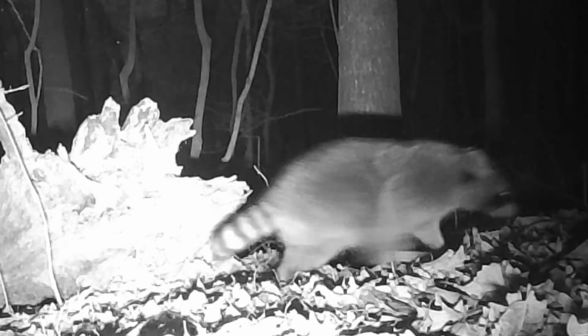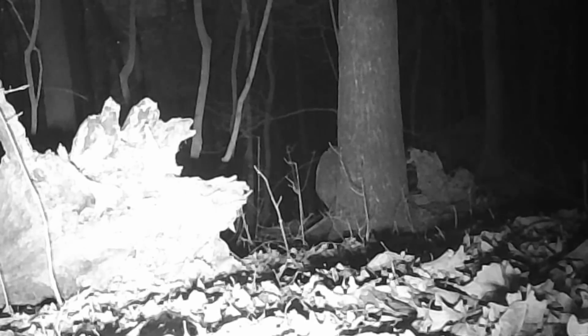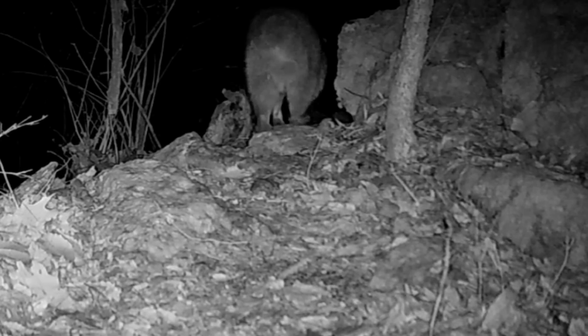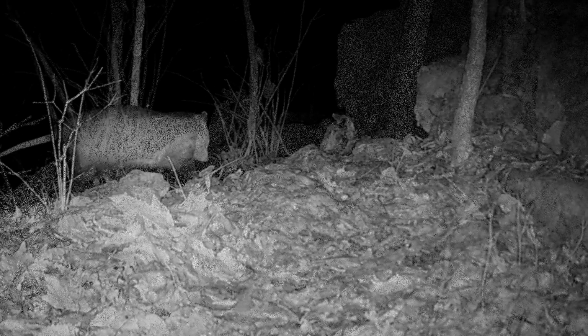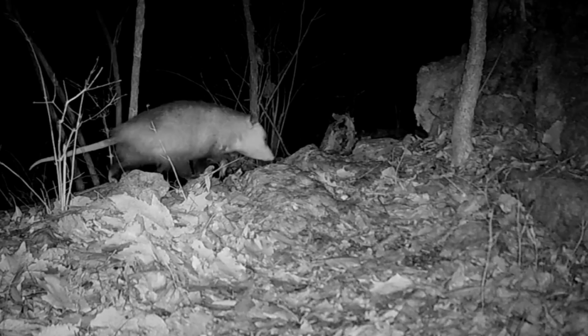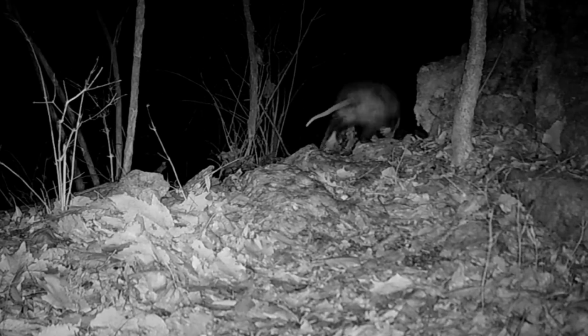When it come dark, the old coons coming off their den trees. It's a cold evening for them. But they got things to do. There goes No Tail. And there's old Willie going around the rocks.